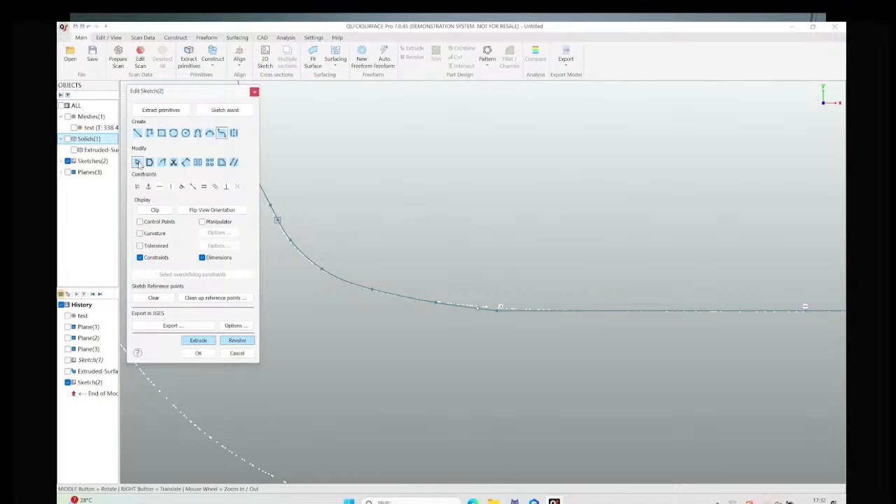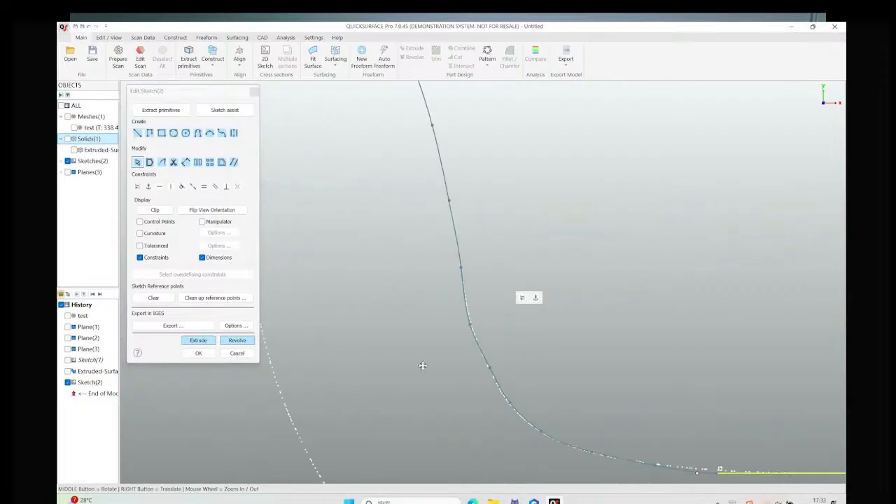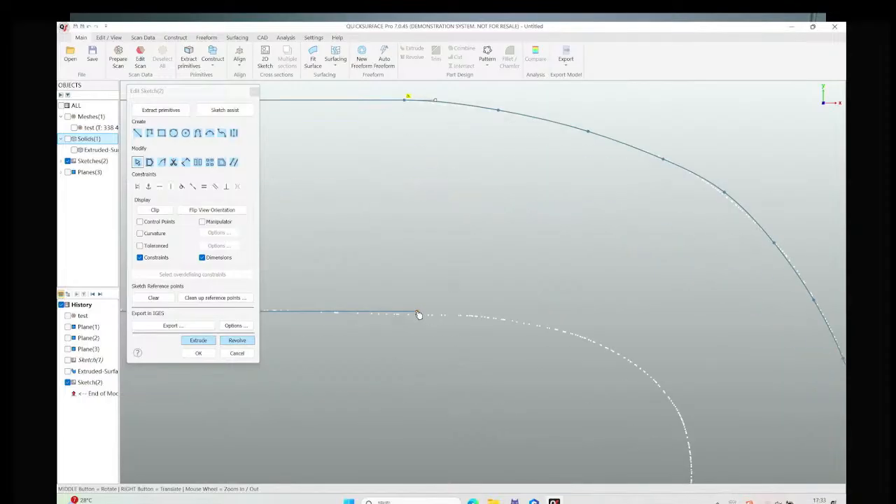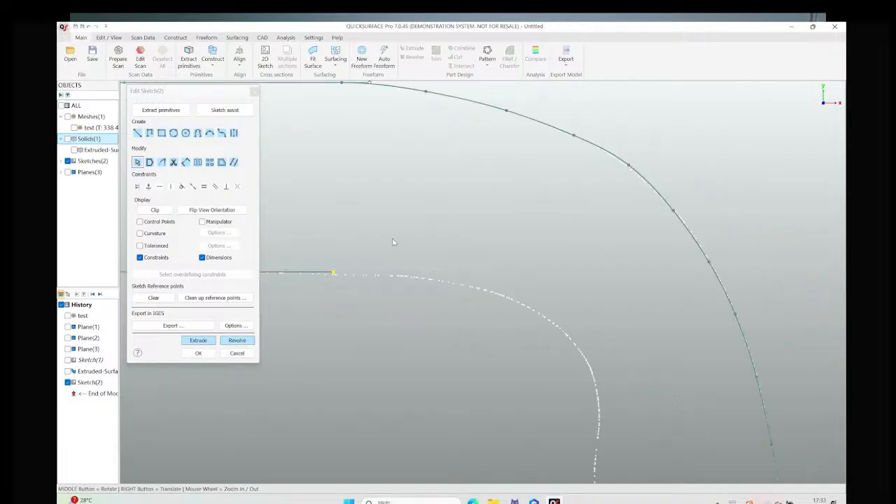During this process, you need to make sure all the curves and the line segments are joined together from the beginning to the end, because this is very crucial for us to do the extrusion operation. If this whole profile or the cross section is not joined together, and it is not a closed profile, we cannot extrude this free-form curve.